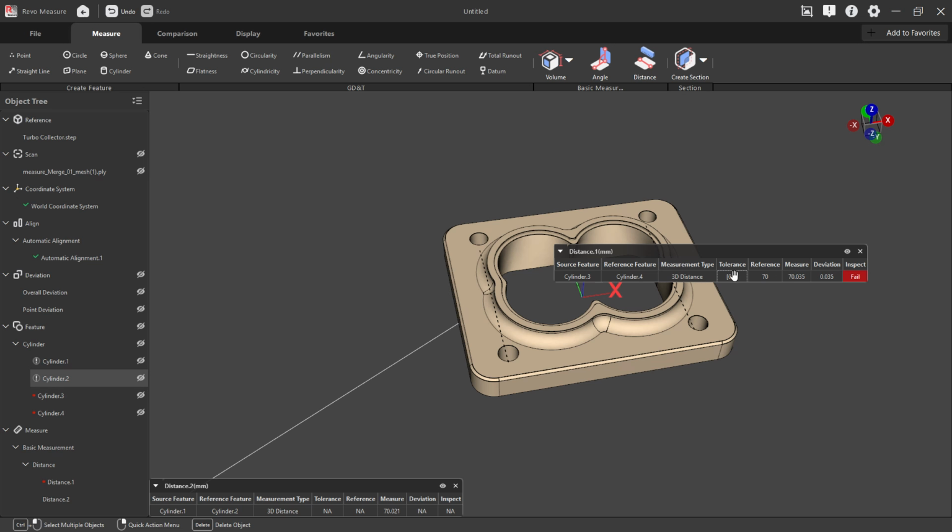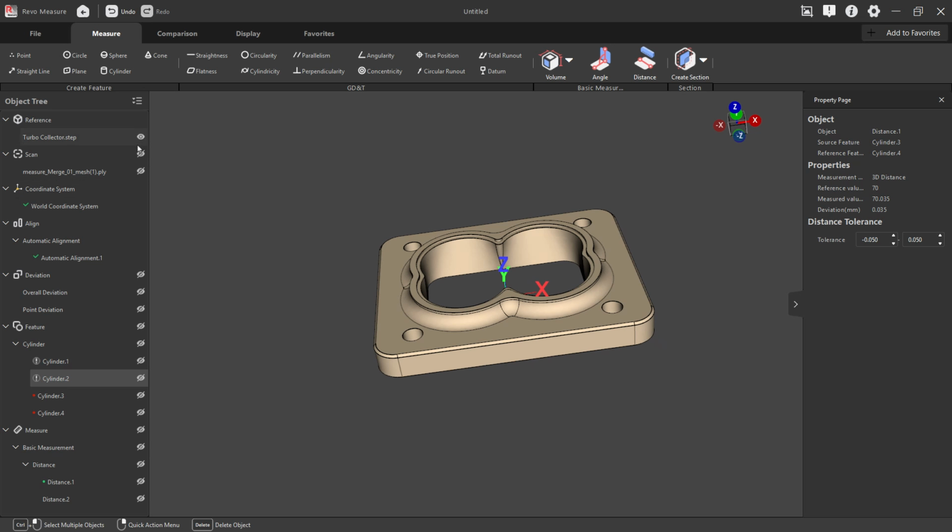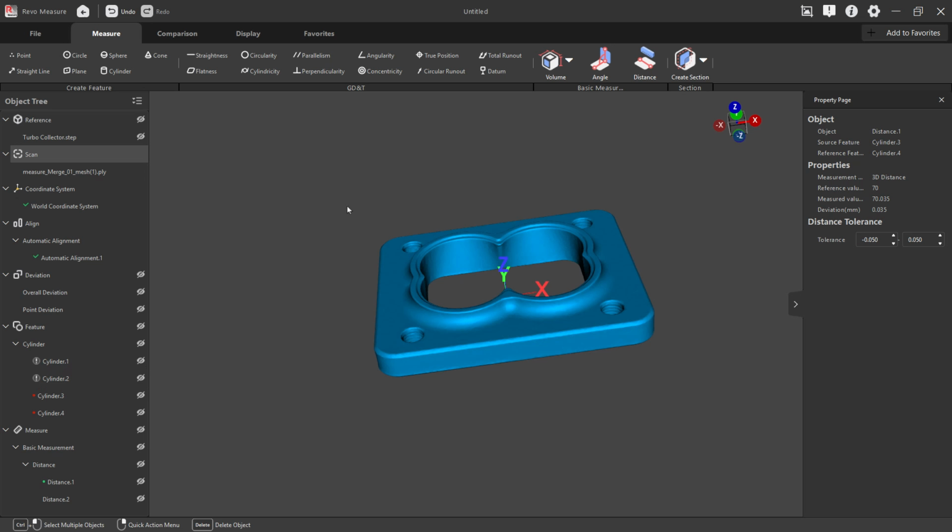And actually, you know what? Let's go ahead and add a tolerance value here. So I want this to be minus 0.05, 0.05, and now you can see it's plus or minus 0.05 millimeters, and now it says that it passes. So I'm going to hide these because we don't need to see them. I'm going to hide the CAD data, bring back the scan data.